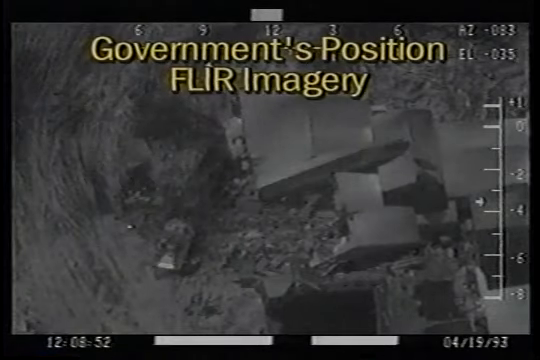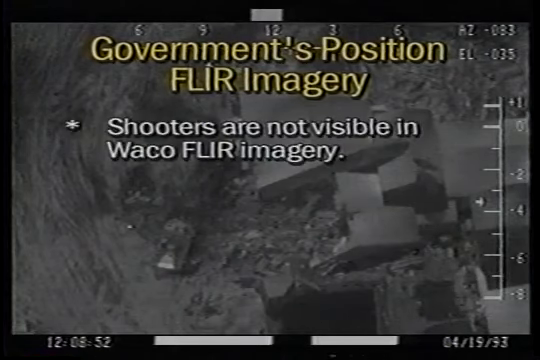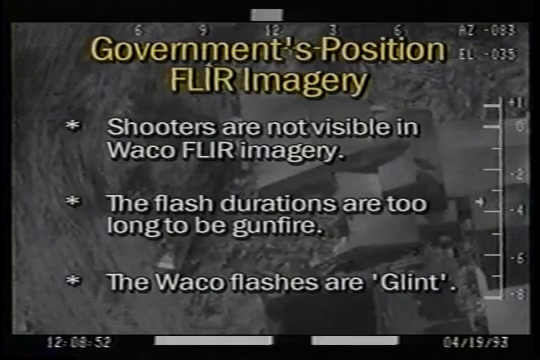Government experts say they are 100% certain that the following is true about the Waco FLIR images. There are no shooters visible. The alleged muzzle flash duration is too long to be gunfire. The Waco flashes are glint, emissions or solar reflections off of debris in the building rubble.